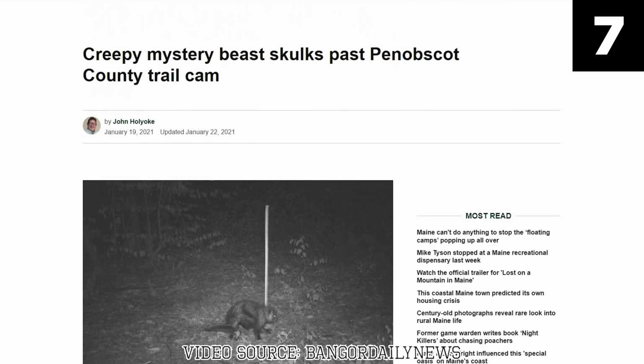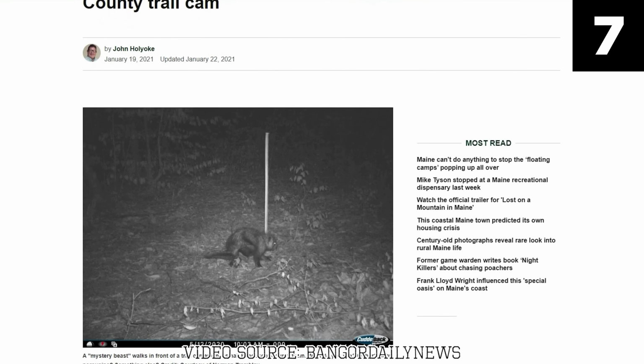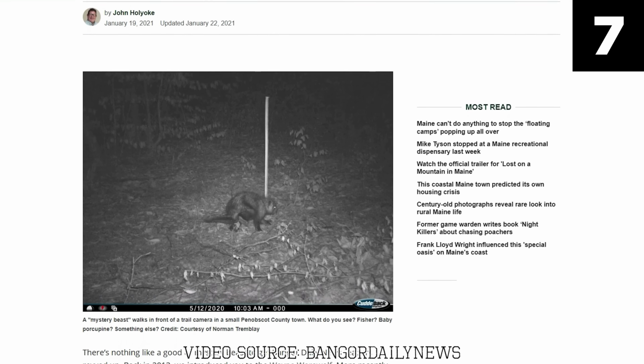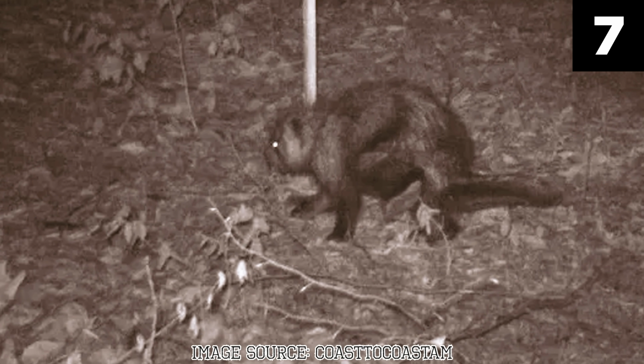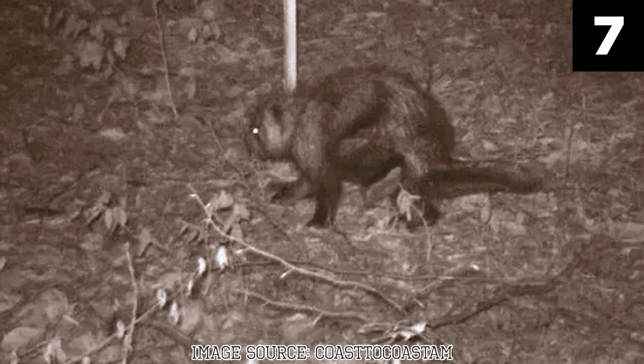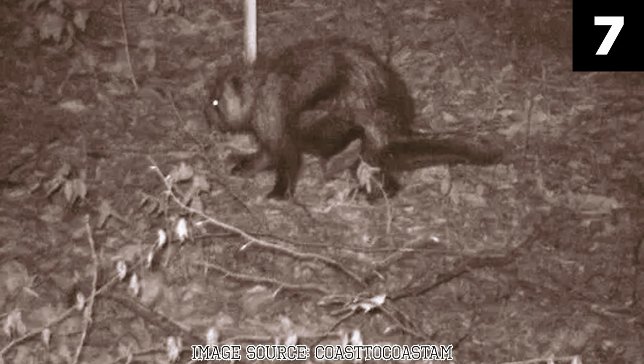The piece, titled "Creepy Mystery Beast Skulks Past Penobscot County Trail Cam," detailed the residents' discovery and the growing interest in identifying the creature. The image showed a shadowy figure, its form indistinct but undeniably strange, moving through the snowy forest. Theories about the creature's identity abounded.